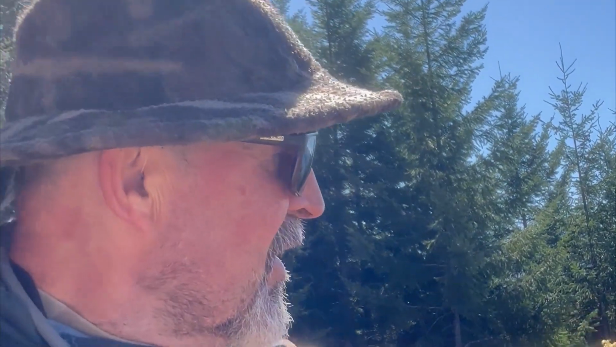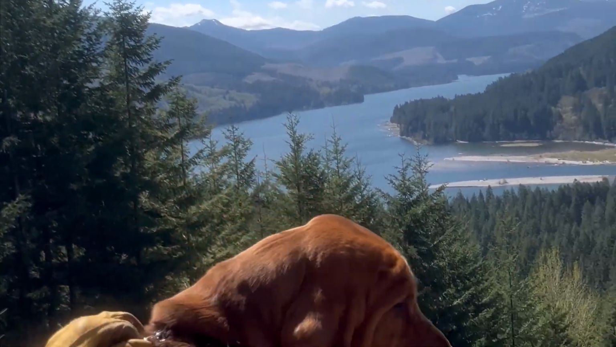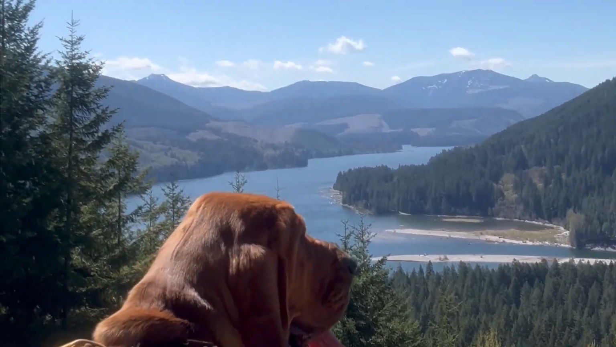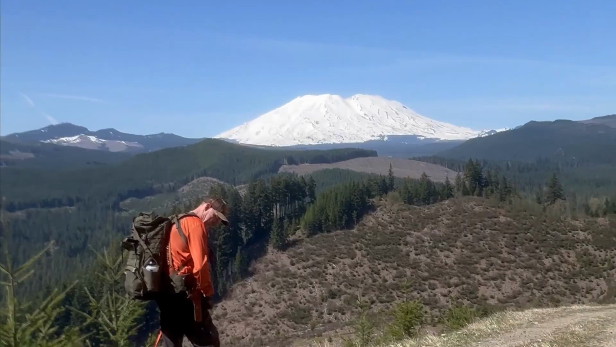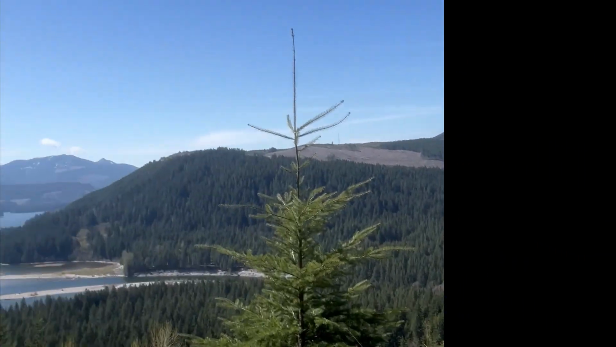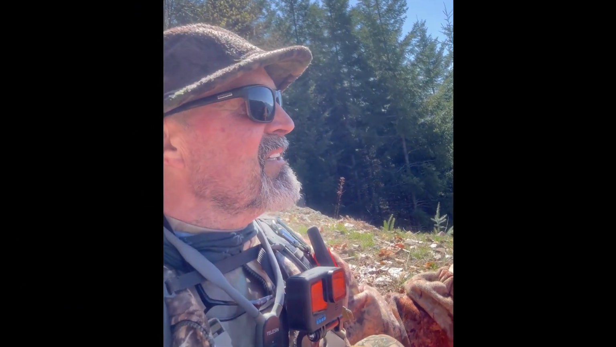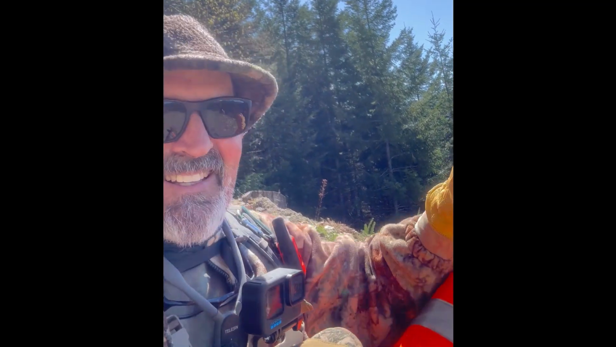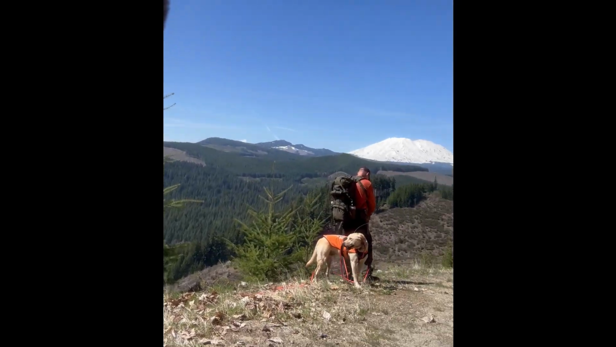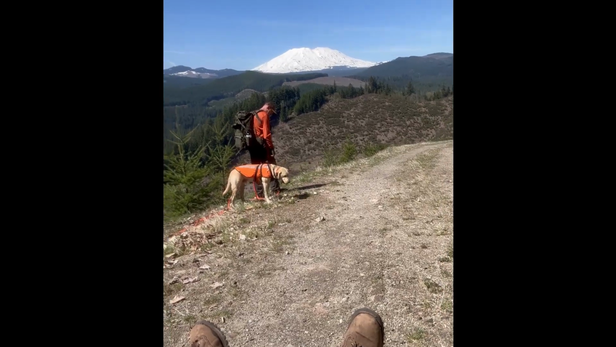Well, we're at the end of our hike. A lot of trail cameras. There's Swift Reservoir. Mount St. Helens. Sean and Apollo. Whew. Definitely a big day. Yeah. Big day. Wow.